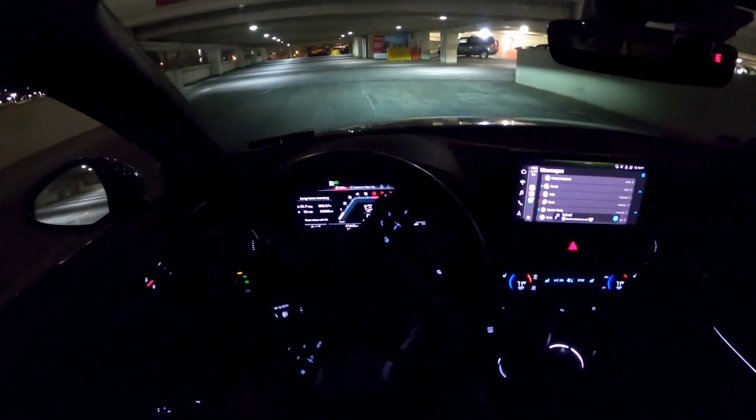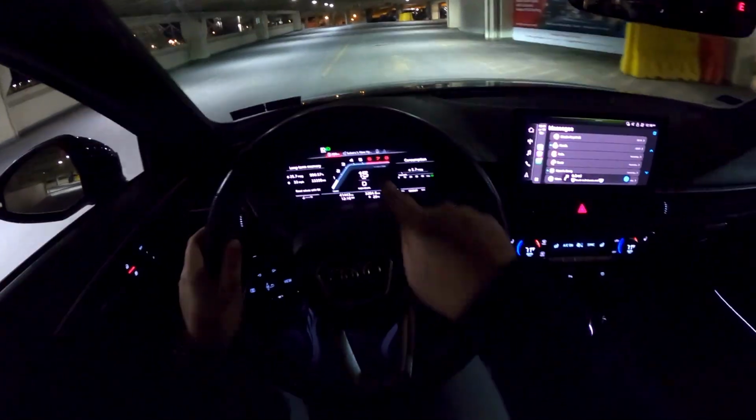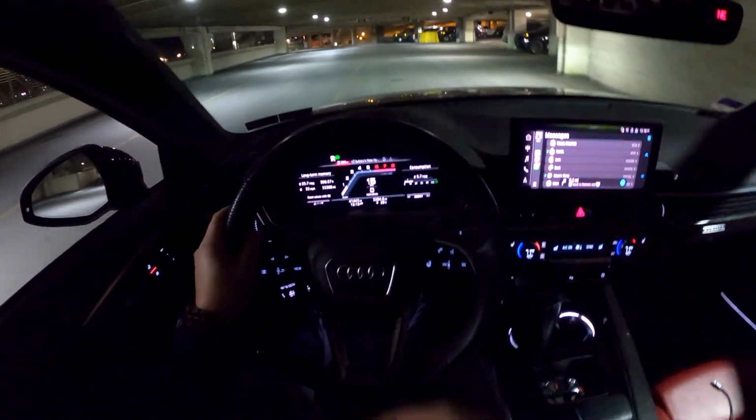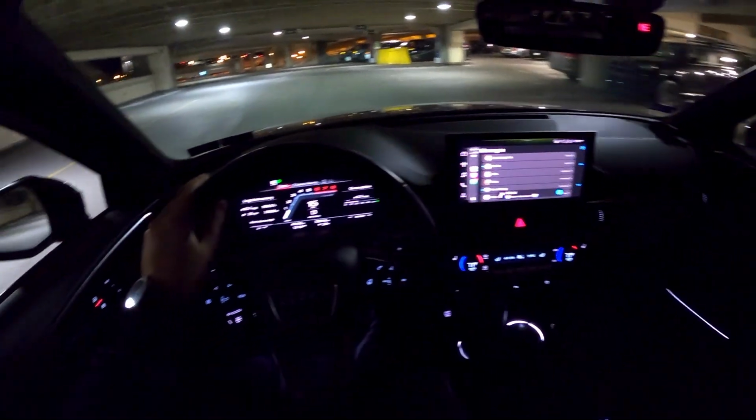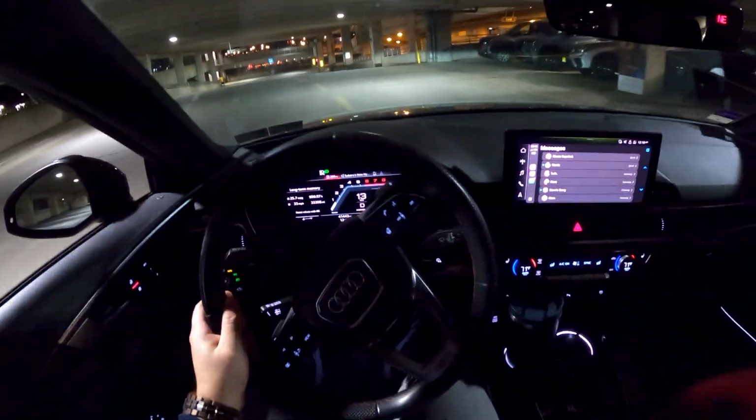Not gonna be too crazy with the exhaust and the revs and stuff. Car is very cold. Transmission cold, oil cold. Still hear some nice sounds bouncing off the ceiling.